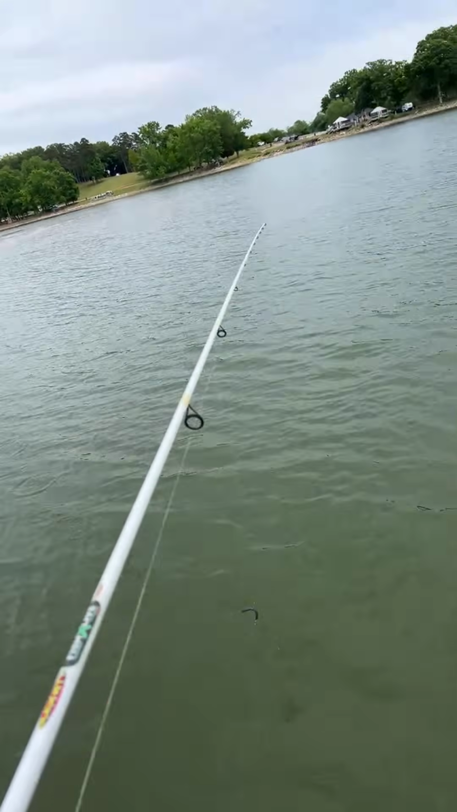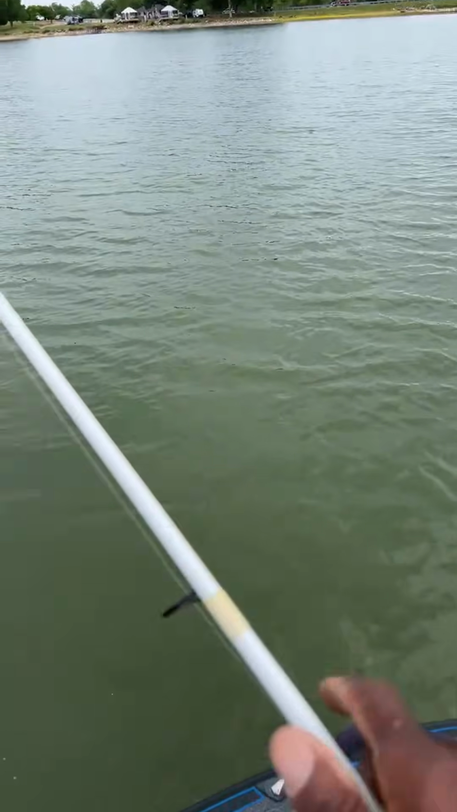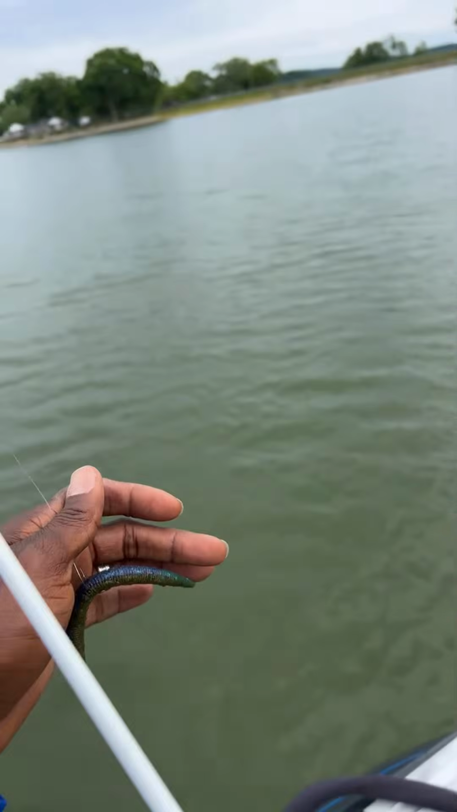All right, guys, we're just easing around. We've been catching a lot of fish today. Tomorrow is the day, though. Tomorrow is day one of the Battle of the Anglers.